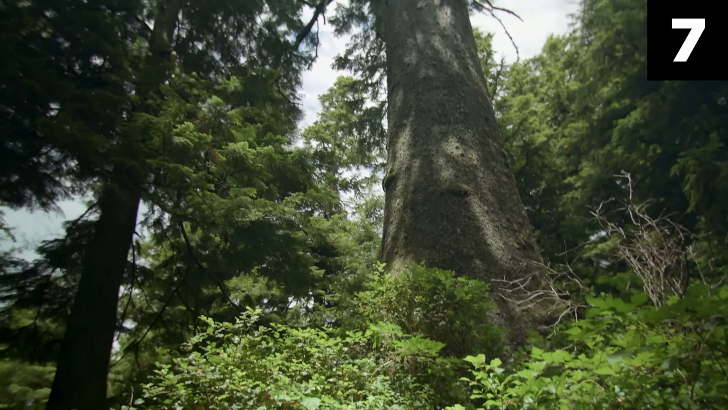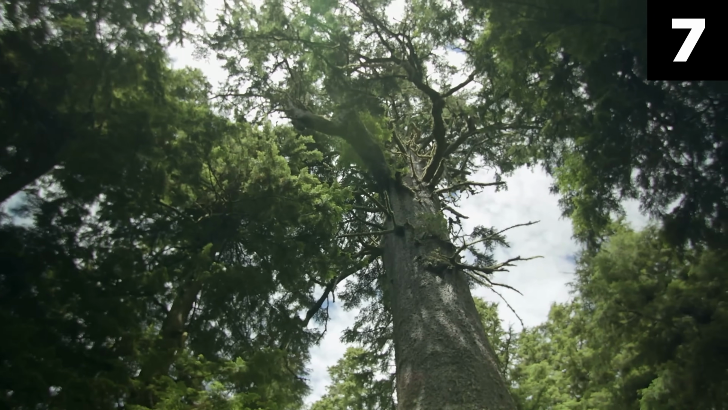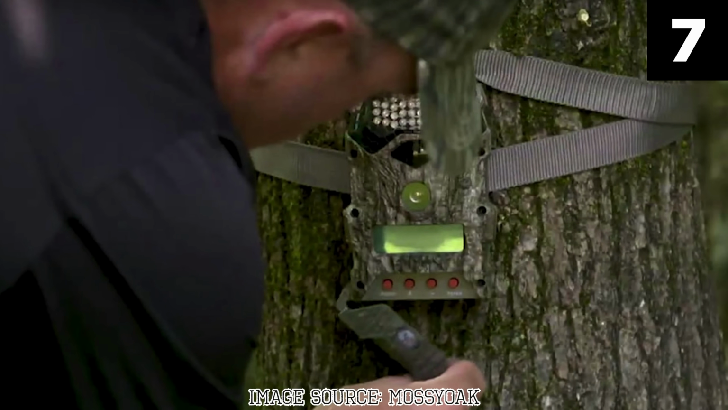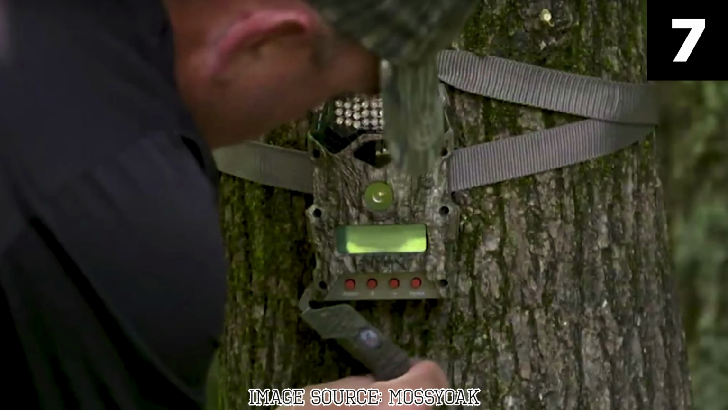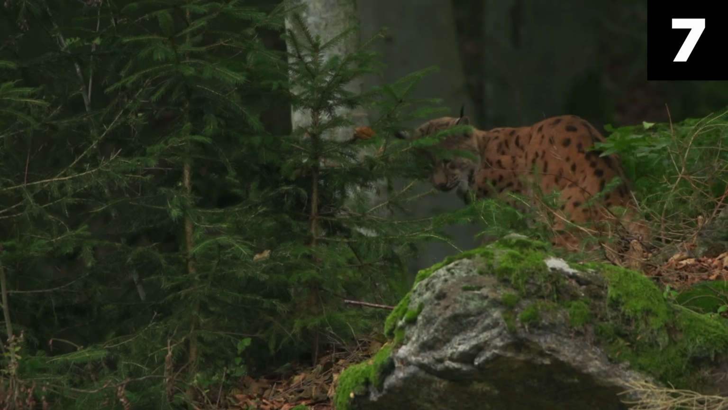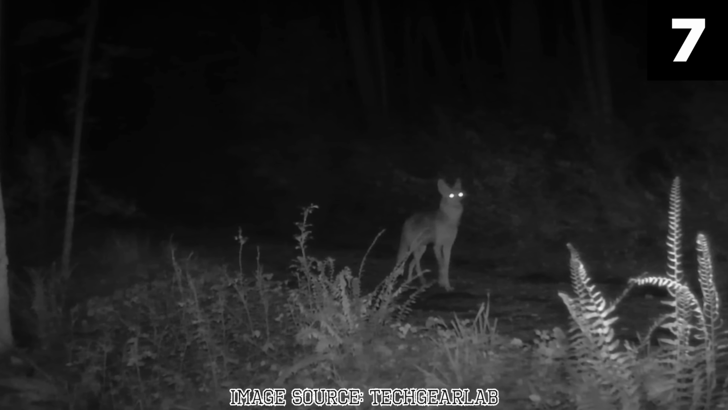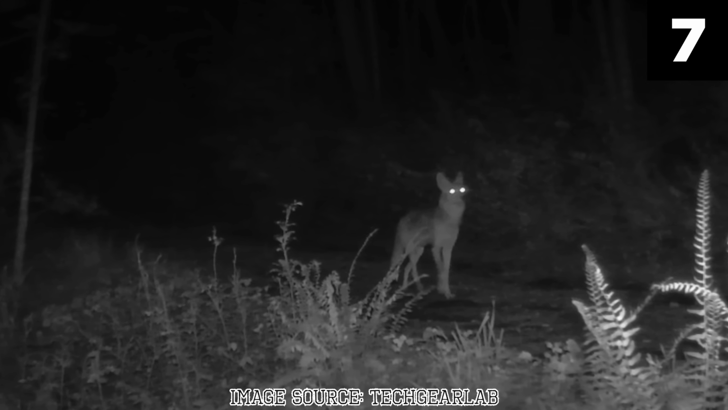It began when a Maine resident, eager to observe the local wildlife, set up a trail camera in a remote area of the forest. The camera, placed discreetly to monitor the movements of deer, moose, and other common creatures, did its job quietly for weeks, capturing the usual array of animals that roam the Maine woods. But on one cold winter night, the camera snapped a picture of something far more mysterious.